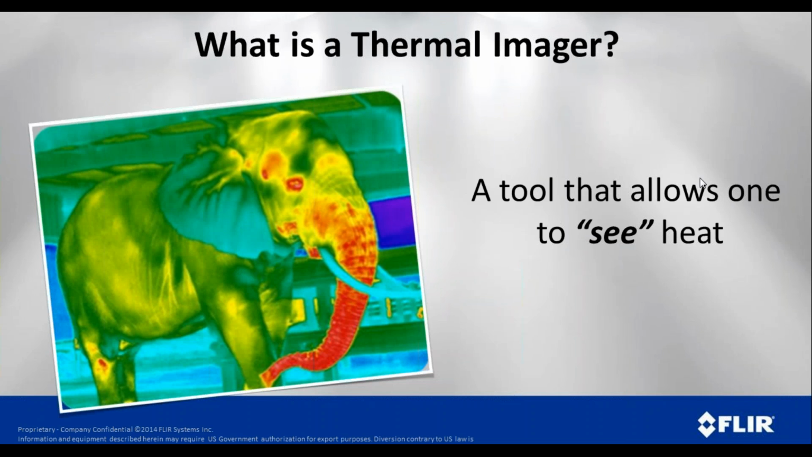So what is a thermal camera? Basically, it's a tool that allows us to see things based on how hot or cold they are. A thermal camera in a completely dark room could see whatever's in the room because of its thermal profile. In this case, we're looking at this elephant. We're able to see areas that are hot and areas that are cold on the elephant.